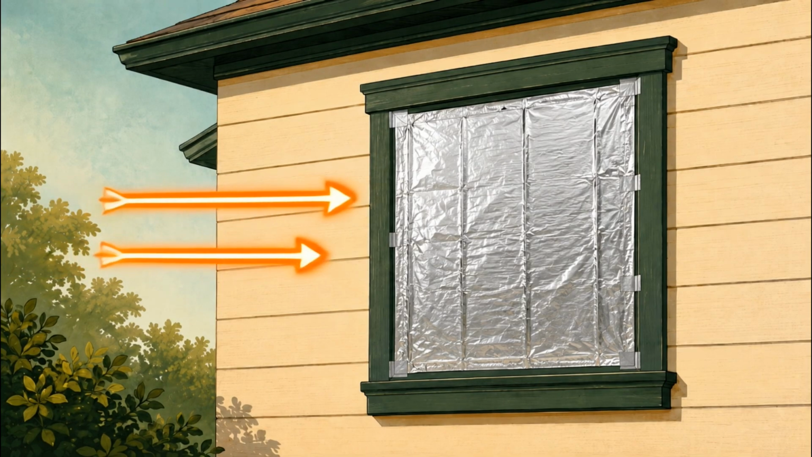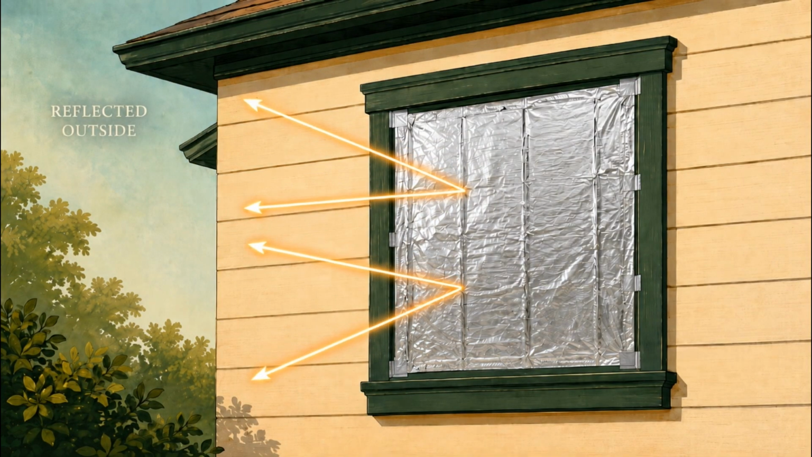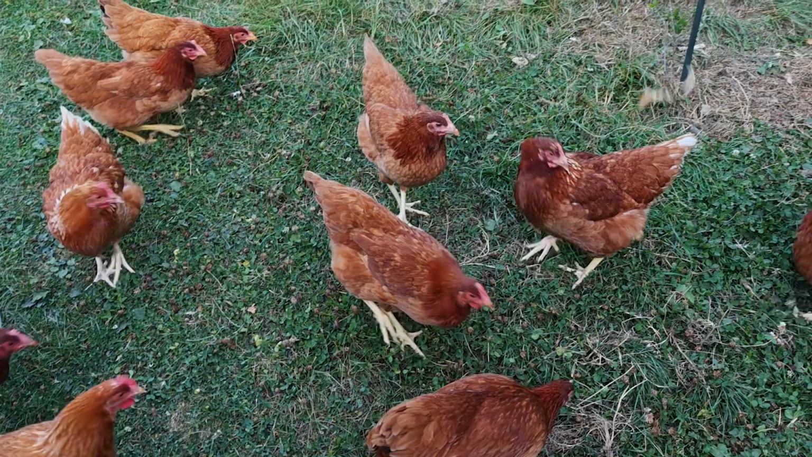The emergency blanket works outside. It intercepts and reflects a large part of that sunlight before it reaches the indoor surfaces.